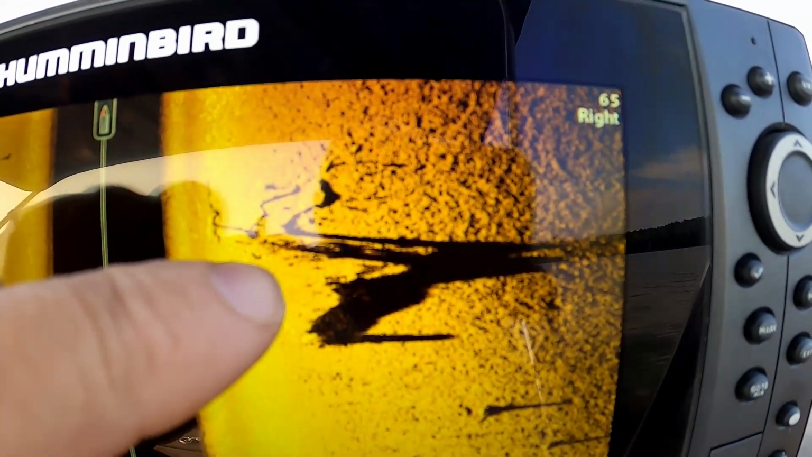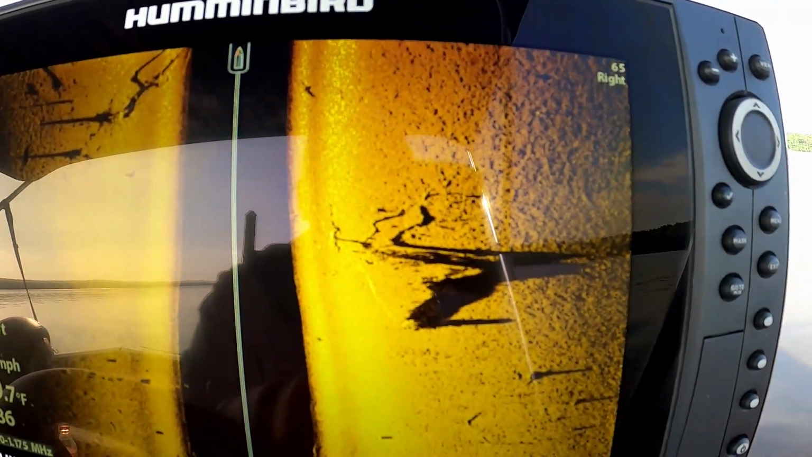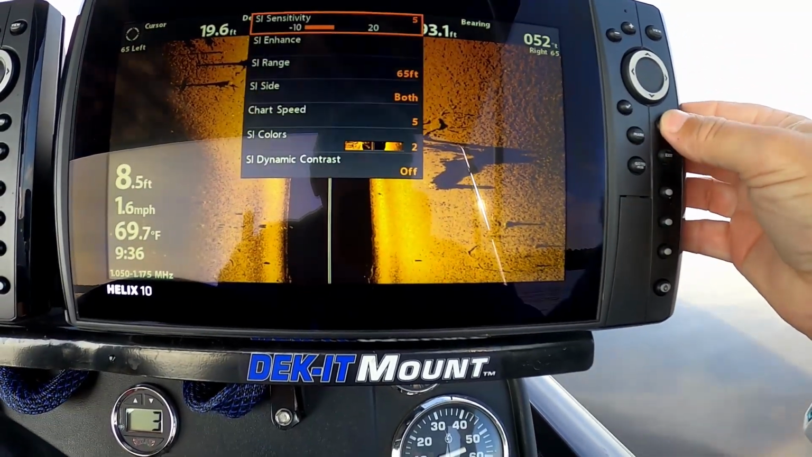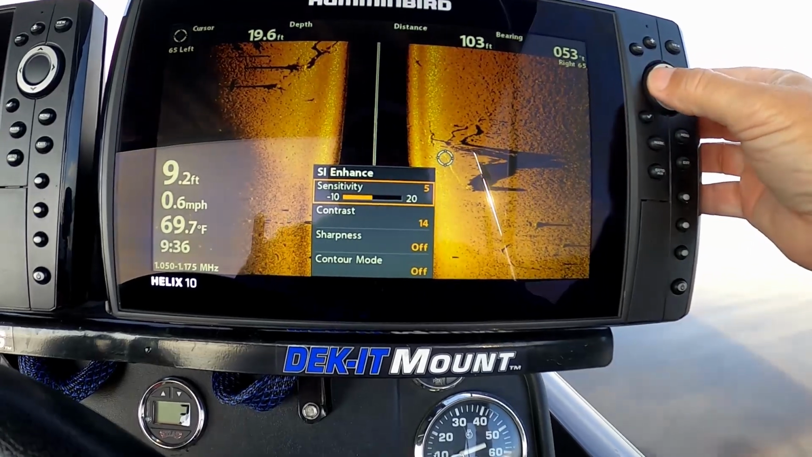If y'all can see those little faint dots right there, that's our first school of crappie. So we're gonna try this new live scope out on those and see what they look like. First, we're gonna adjust our settings and see if we can make these things show up a little bit better.